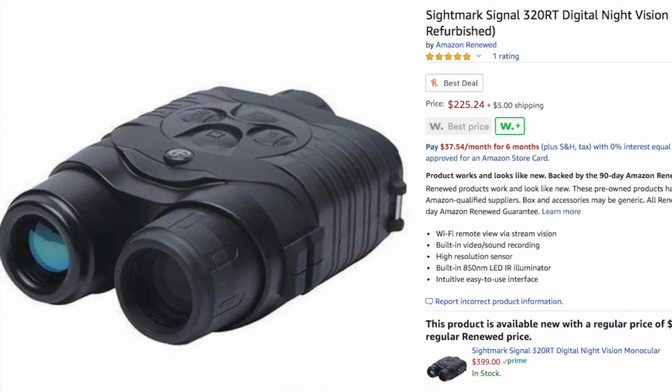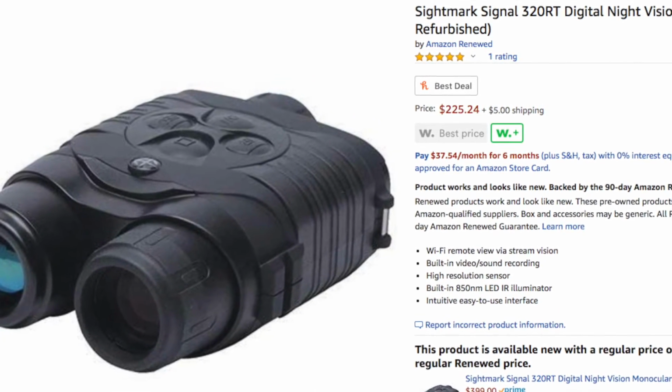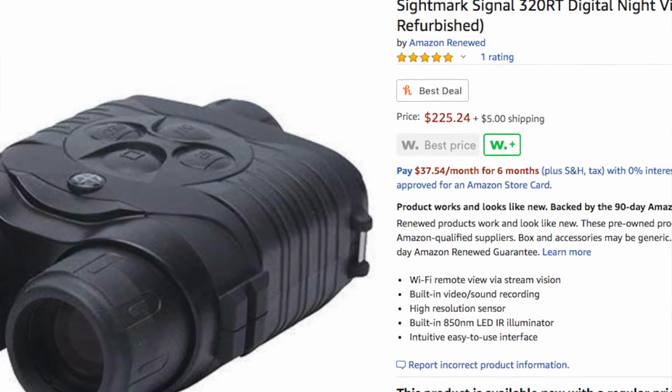And I would say the undetectable need, in my opinion, is if you're doing surveillance, like if you're law enforcement or something like that, and you don't want to be detected, that may be the way to go. But for hunting and for those kinds of things, I think this will do just fine, especially for the price point. It's pretty good. Brand new from about $400, you can buy a refurbished unit for under $250, and I would say that would be the thing to get.